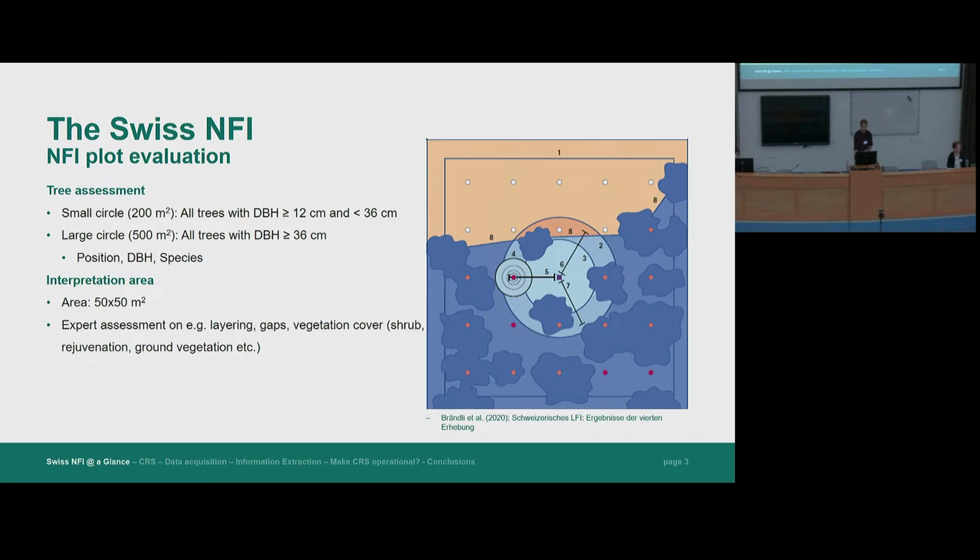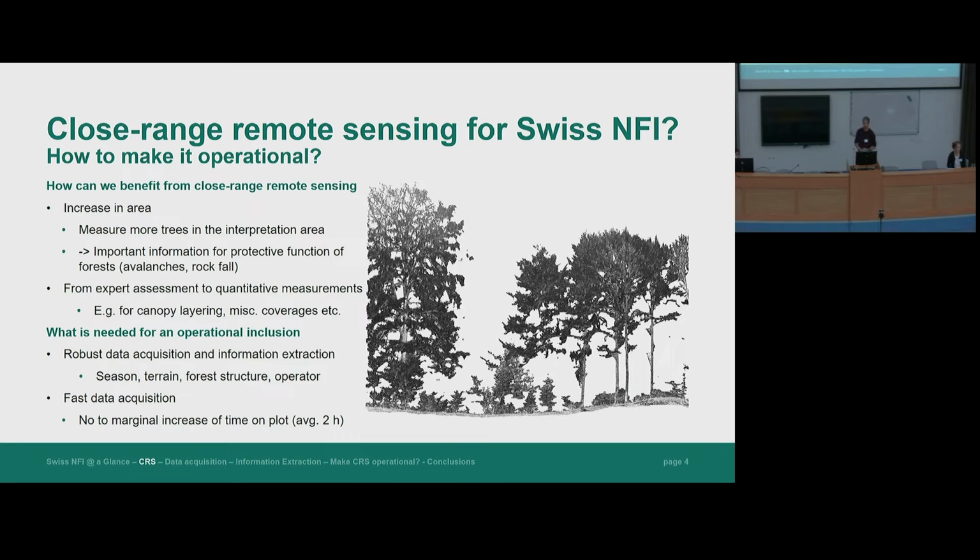So where do we see close-range remote sensing coming into this assessment of these plots? We have seen that in recent years, close-range remote sensing has developed quite a lot, and we're now able to assess the three-dimensional structure of forests in details that we haven't seen before. This can give us quite a lot of benefits for forest assessment in the framework of forest inventories.